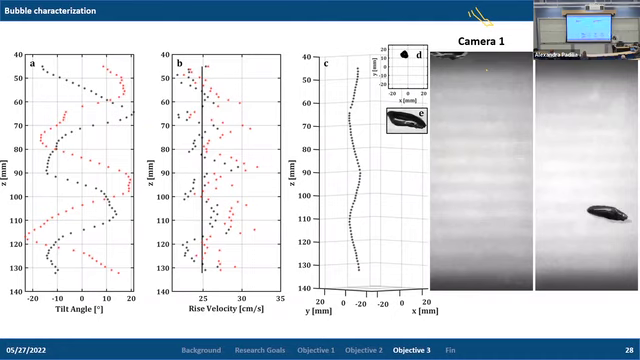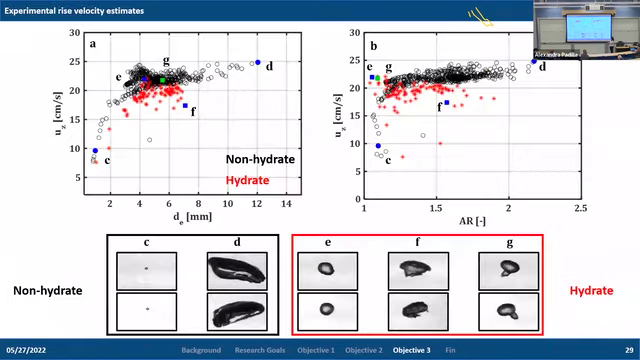And so here we have the rise velocity of gas bubbles as a function of equivalent diameter, and also as a function of aspect ratio, where the aspect ratio is just the ratio of the major axis to the minor axis. And we have two different types of bubbles: our non-hydrate coated bubbles for all the different gas types and release conditions. There wasn't any significant difference between the gas types or the different release conditions, so we were able to just plot them together. And then we have in red the rise velocity of hydrates. And then we have some examples of what some of these bubbles look like here on the bottom part of the plot. And so I just want to highlight a couple of regions.